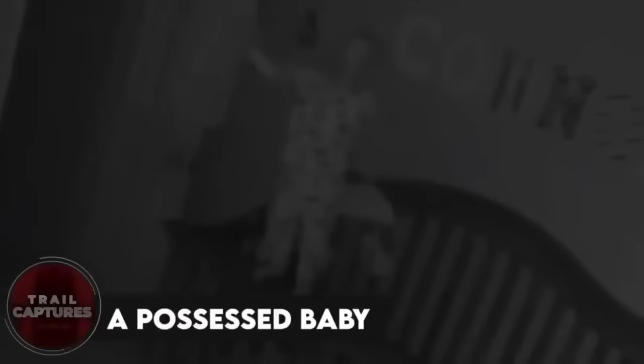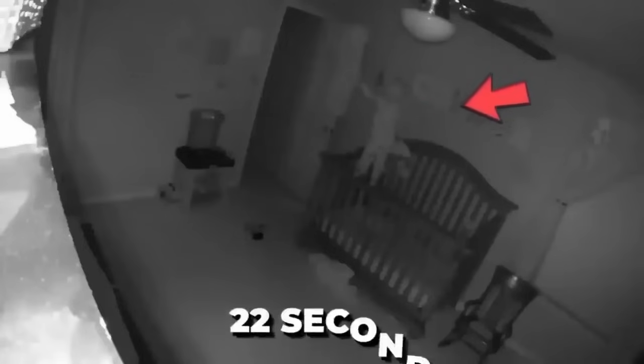A possessed baby. Now get ready for one of the freakiest and most confusing things you'll ever witness. Imagine a baby's room at night. Nothing out of the ordinary, right? Well, hold on tight, because things get seriously bizarre. Out of the blue, the baby in the crib decides to climb up the side of the railings, and wait for it. The baby actually bounces on top of the railing for a crazy 22 seconds. It's like a scene from a horror flick. But guess what? It's all caught on a nanny cam. This whole situation is just too strange and creepy. It sends chills down your spine as you watch.